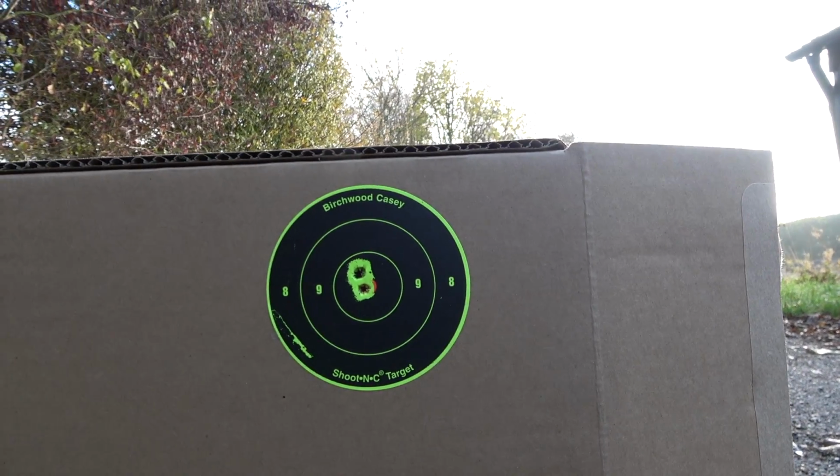What I will now do is take a quick shot off the sticks, because generally I'm not going to be shooting off the bonnet of the car. So I've got my Primos trigger sticks. I'm going to take a couple of shots off those at the same distance, because that's how I will actually be shooting it this evening.